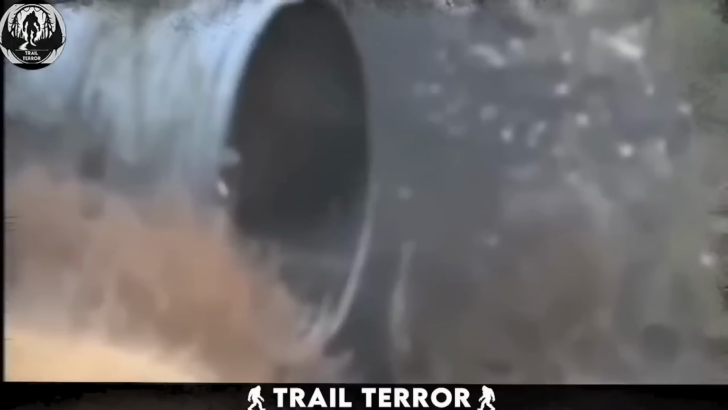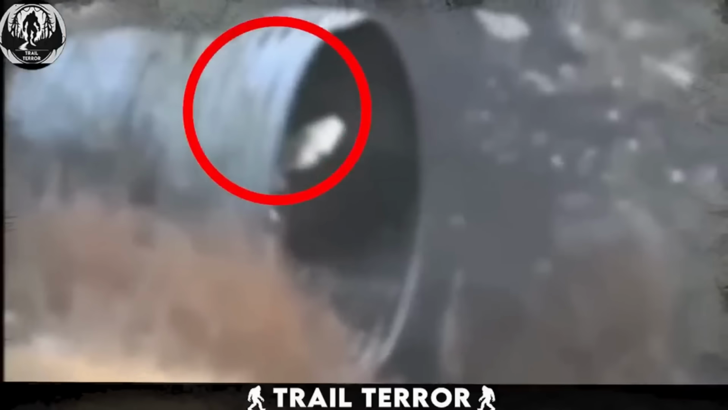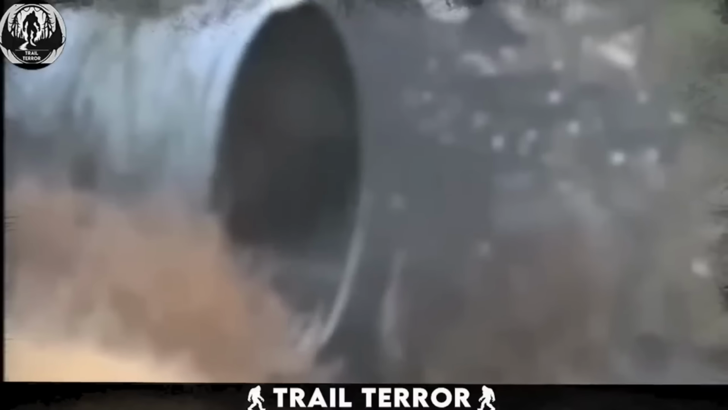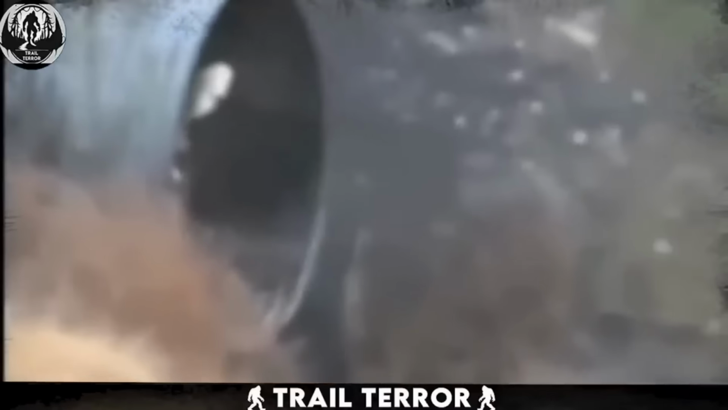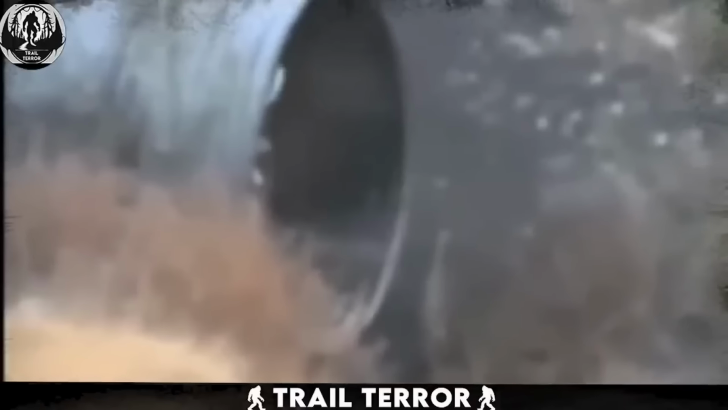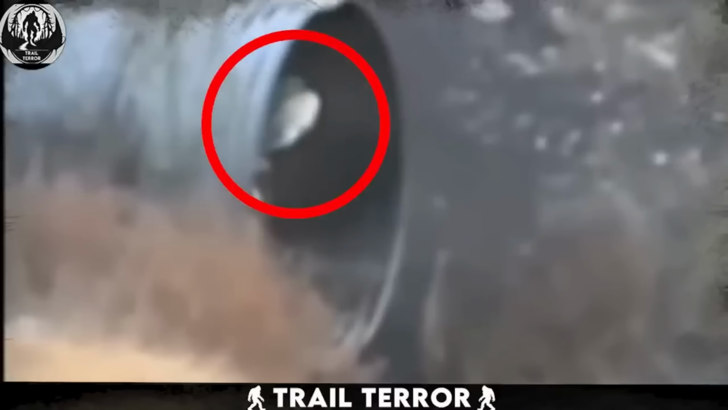Upon closer inspection, the head bears a resemblance to what many people would describe as an alien. The alien-like creature peeks out for just a few seconds before the video abruptly ends, leaving us with a multitude of questions. Why was the person recording in the middle of nowhere, focusing on a drainage pipe? What on earth, or possibly not from Earth, was that alien-like being doing inside the drainage system?